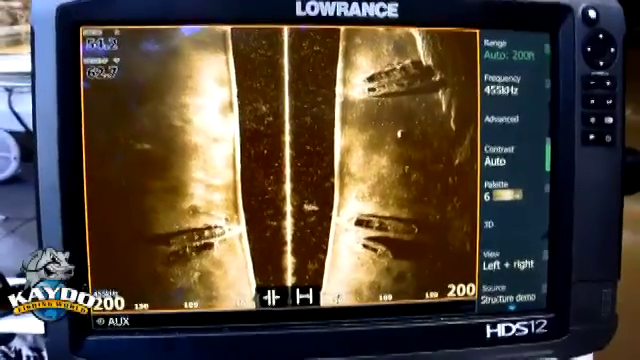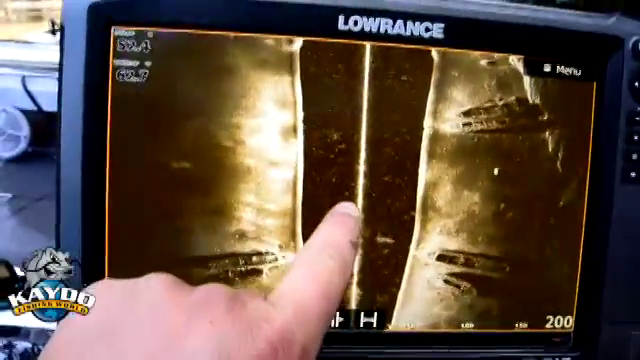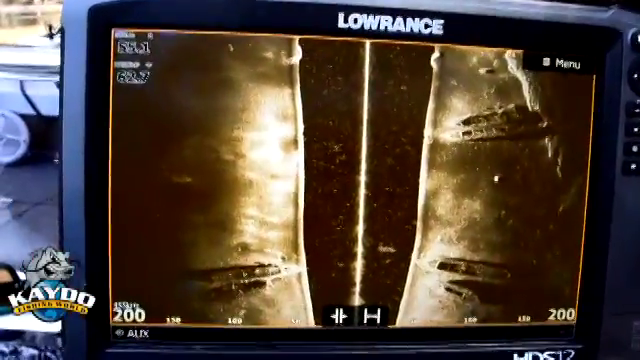So basically what you're looking at here, guys, is your side scan. Everything that's to the right hand side of that line is scanning to the right hand side of your boat. Everything to the left hand side of that line is scanning to the left hand side of your boat.